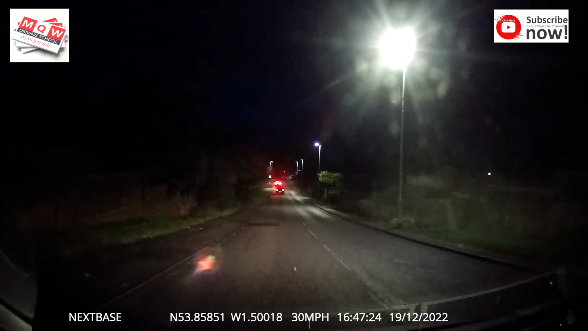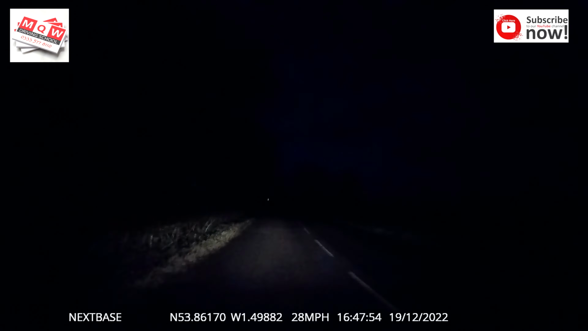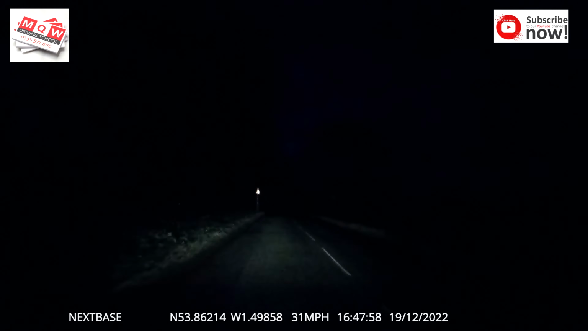So first thing you will notice, there will be no street lights. Now it becomes dark suddenly and the speed limit is 40. But this is not the speed you're going to drive. Look at your headlights. You can only drive as far as you can see through your headlights. You cannot even see whether the road is going right or left. You don't know if the bend is going right or left.